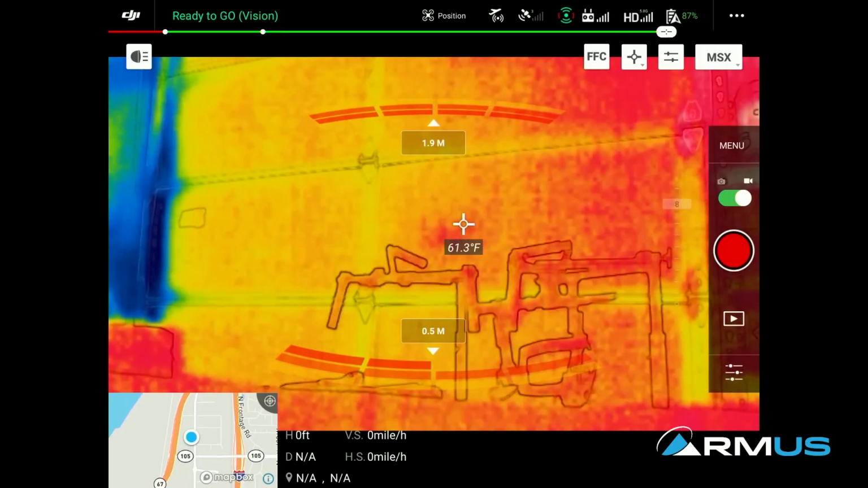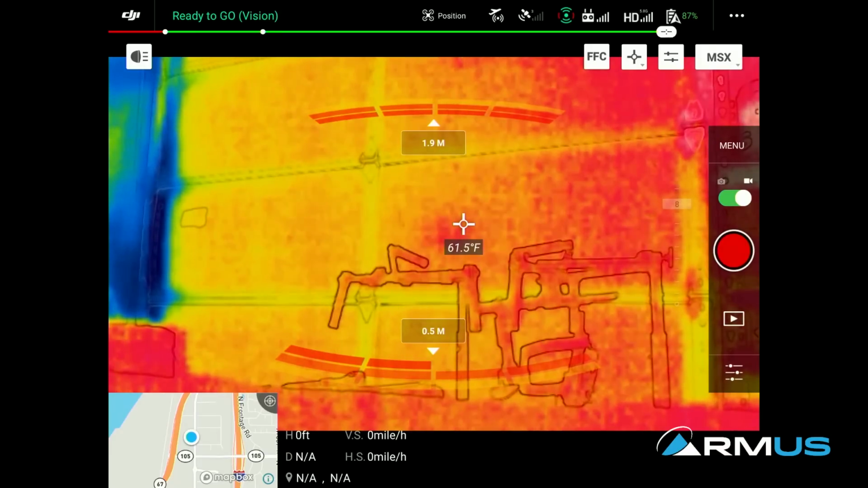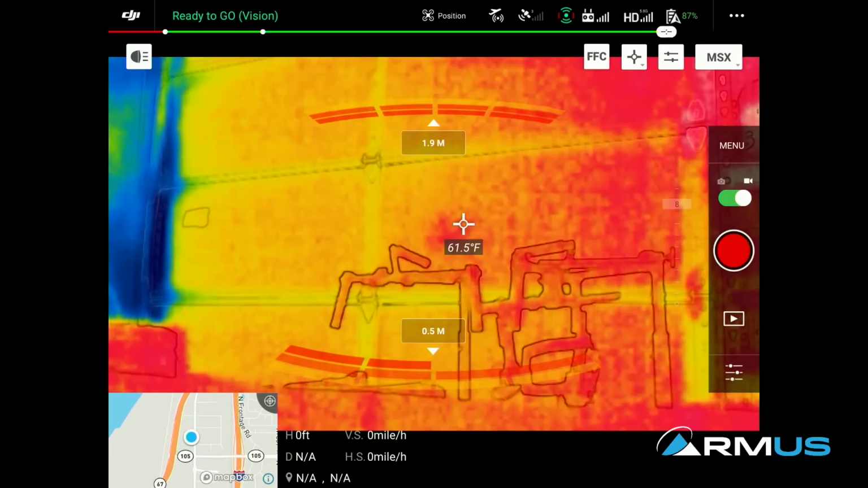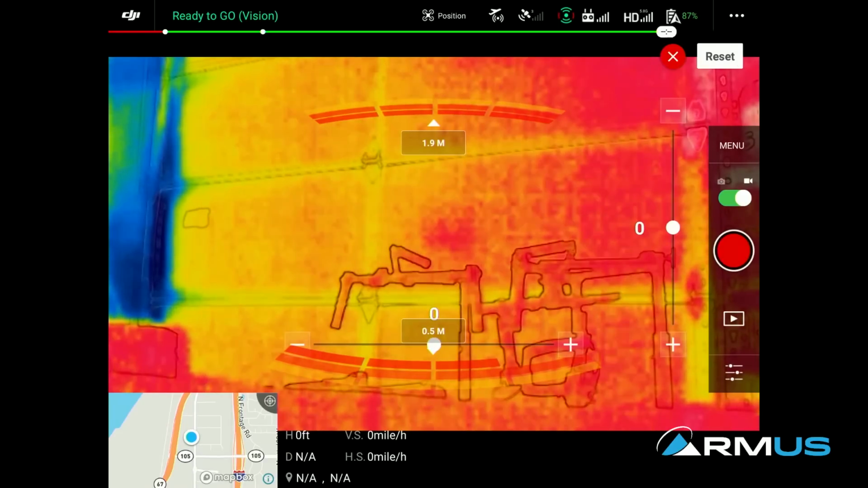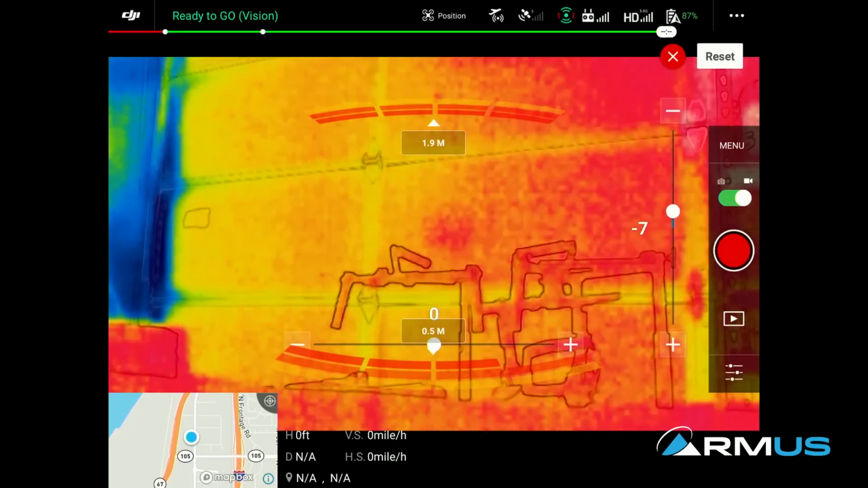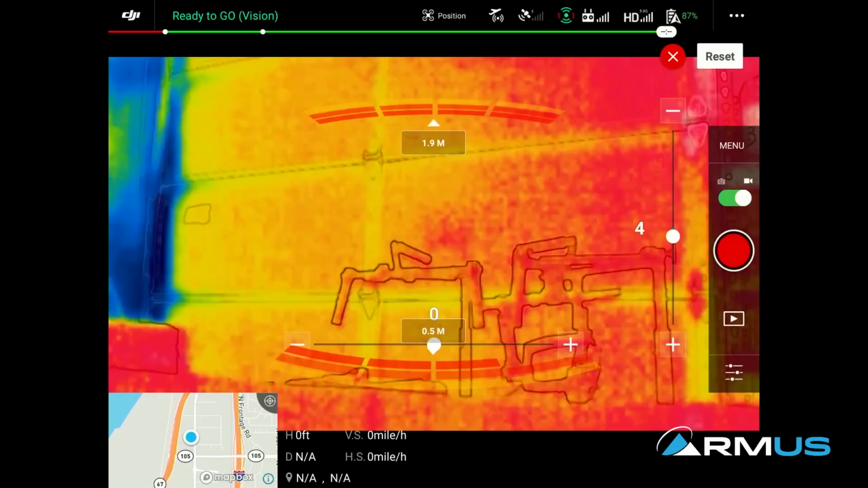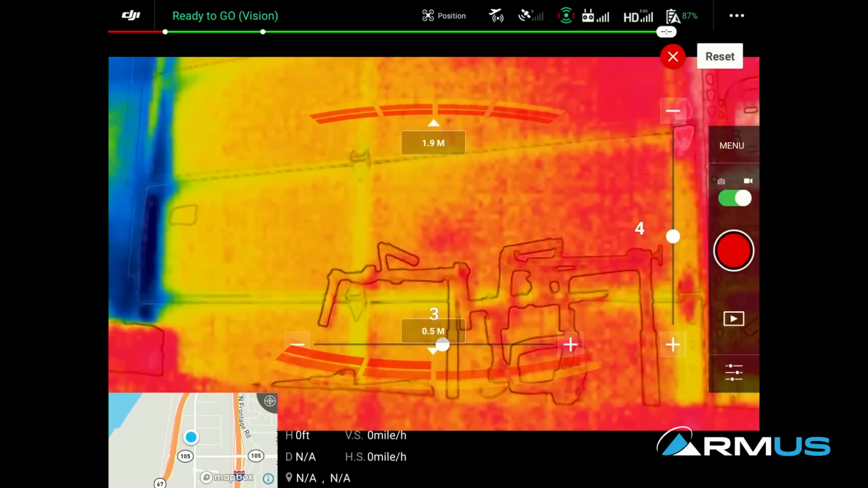So the MSX feature, which is a FLIR specific feature in some of their cameras, is blending the RGB camera with the FLIR camera. And that is an option to turn on and off. If we hit the settings on that, I can align them a little bit better. So if they're not quite aligned, I can move them around and align them.